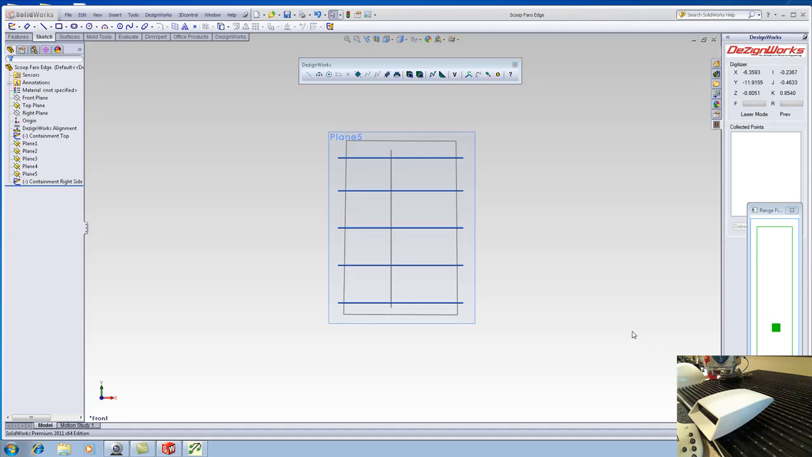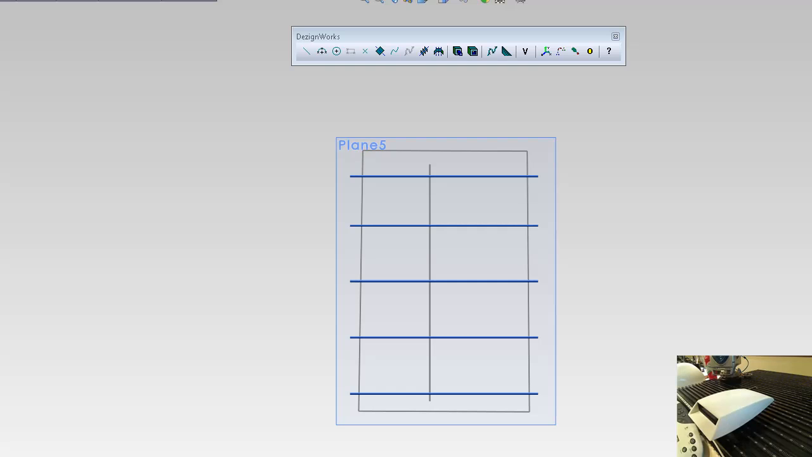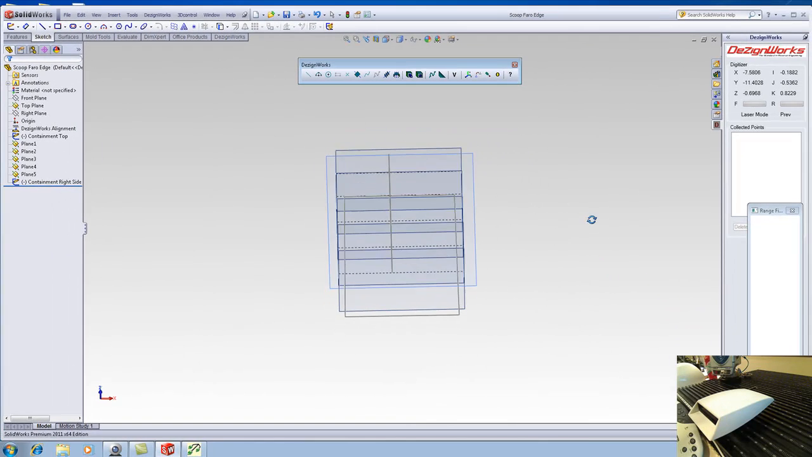In this session of DesignWorks TV, we're going to talk about our new module, DSM, Digital Shape Modeling, featuring SolidWorks and the Faro Edge. In this case, we're going to show you how we can use multiple containments.